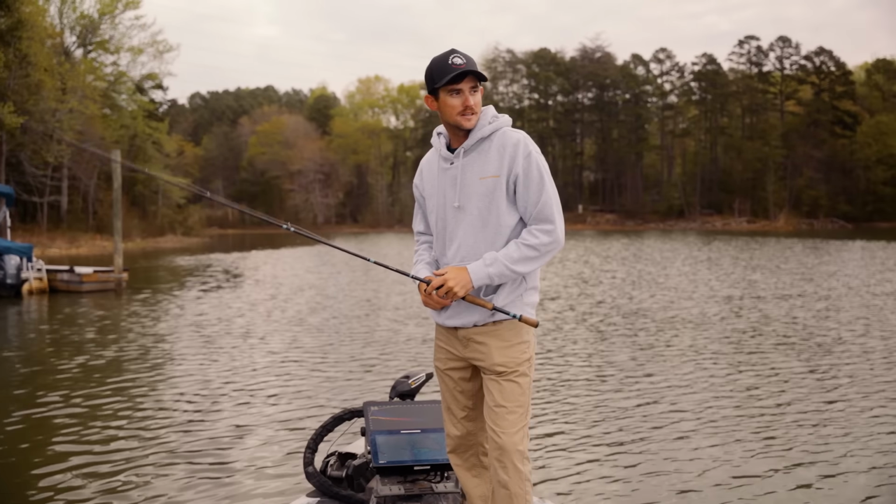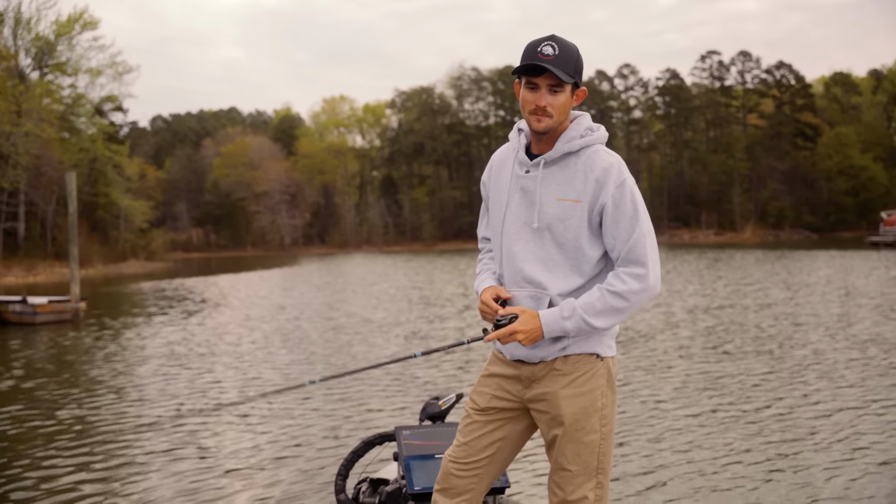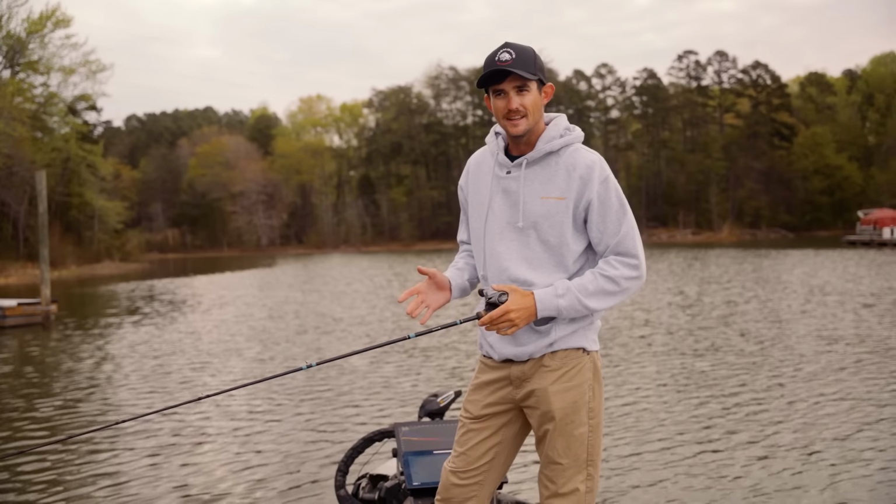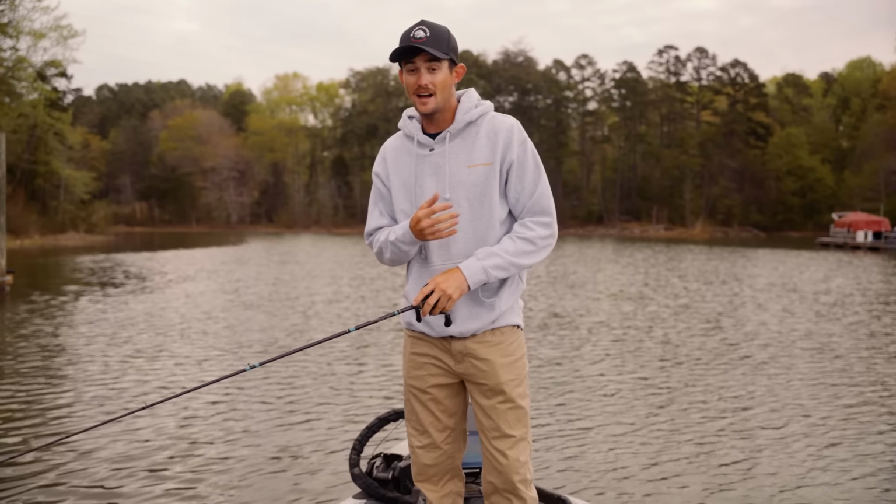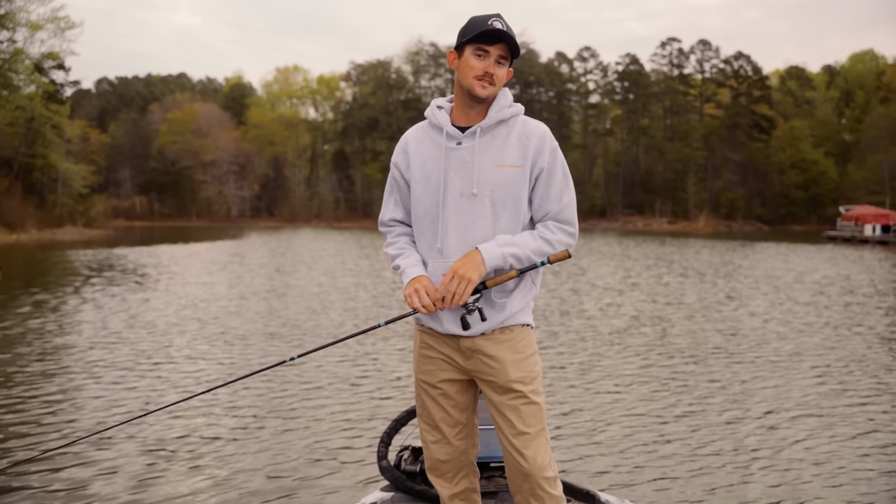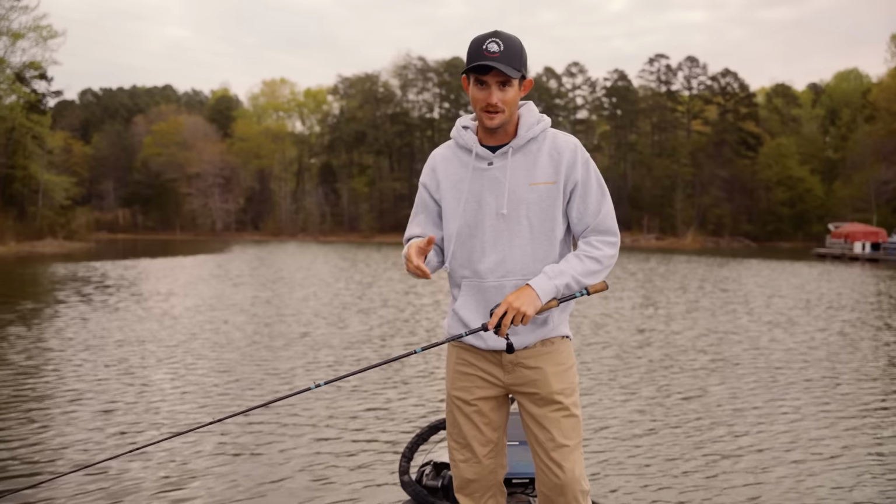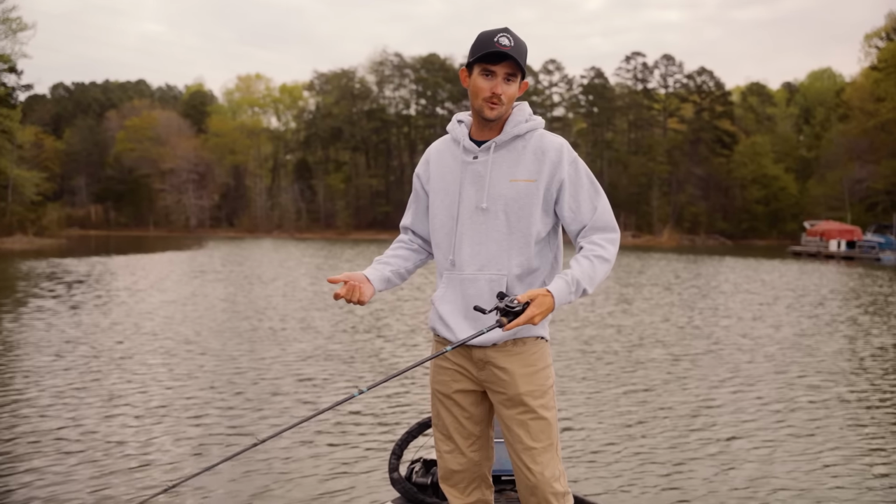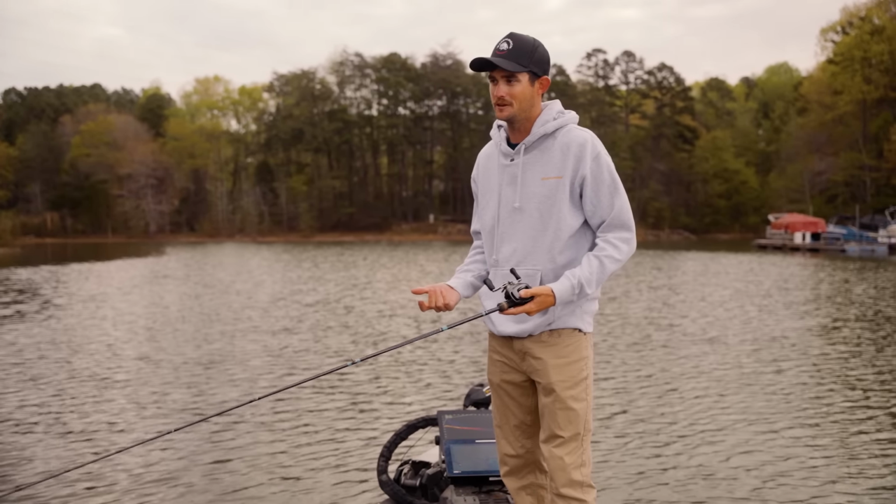One of the biggest things that I feel like a lot of guys struggle with LiveScope is they'll get caught up, and I used to do this a lot. I used to be really bad about this. Just get caught up throwing at dots. You just see a dot on the screen and you're throwing at it. And in reality, more than likely that fish is a small fish. It's not really that big of a fish.